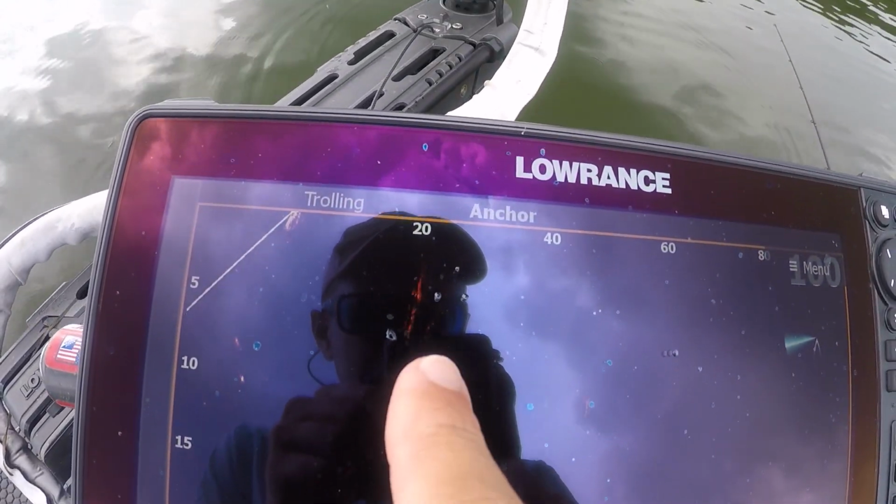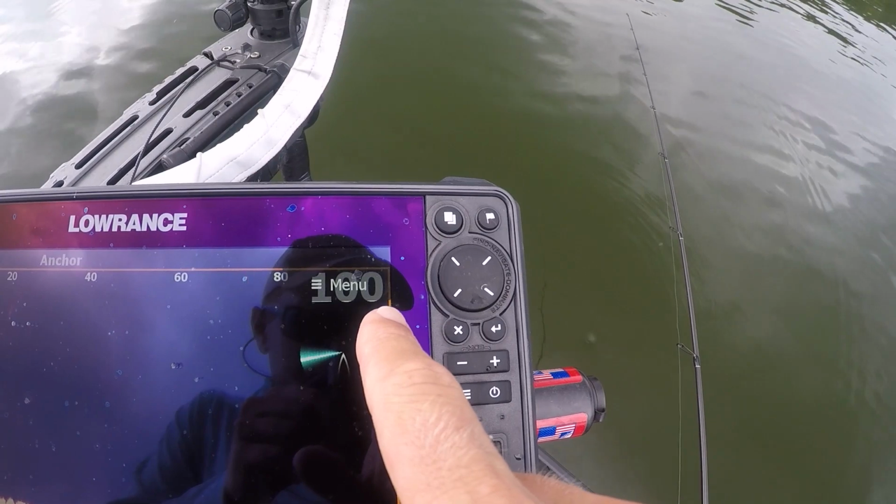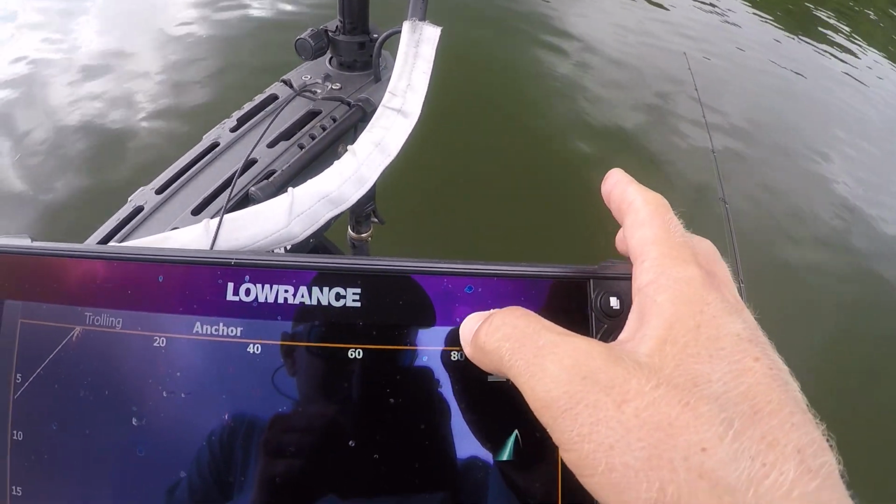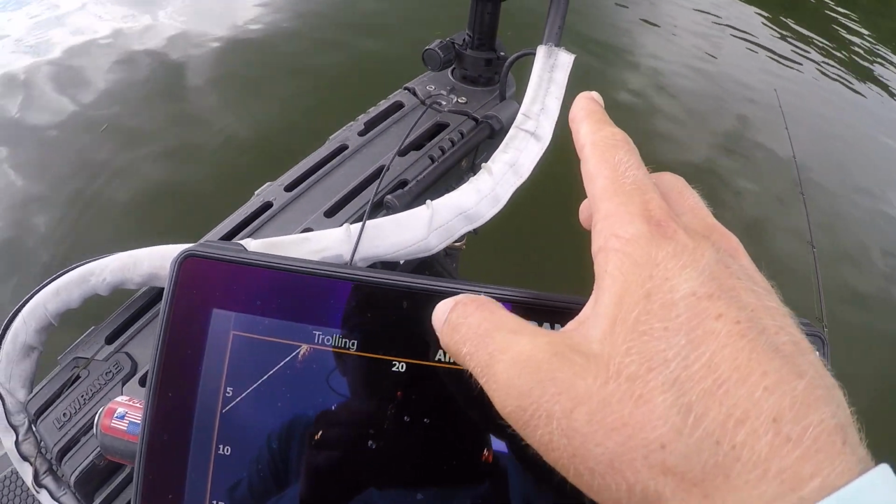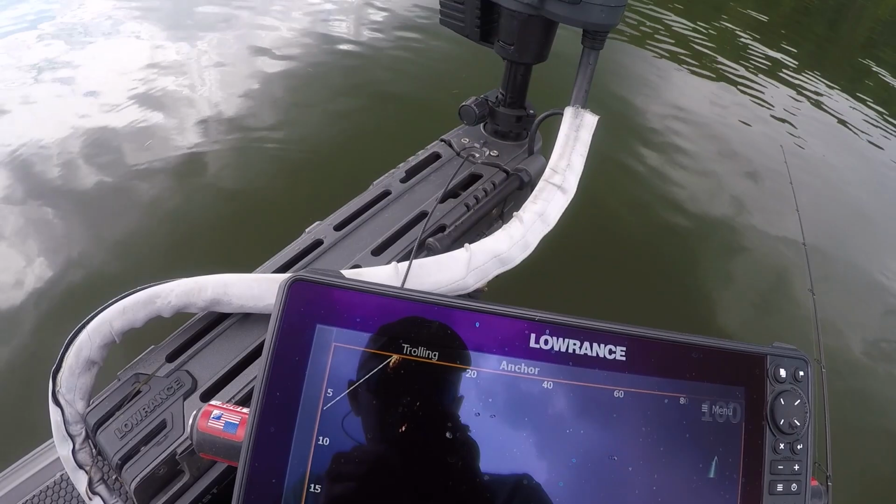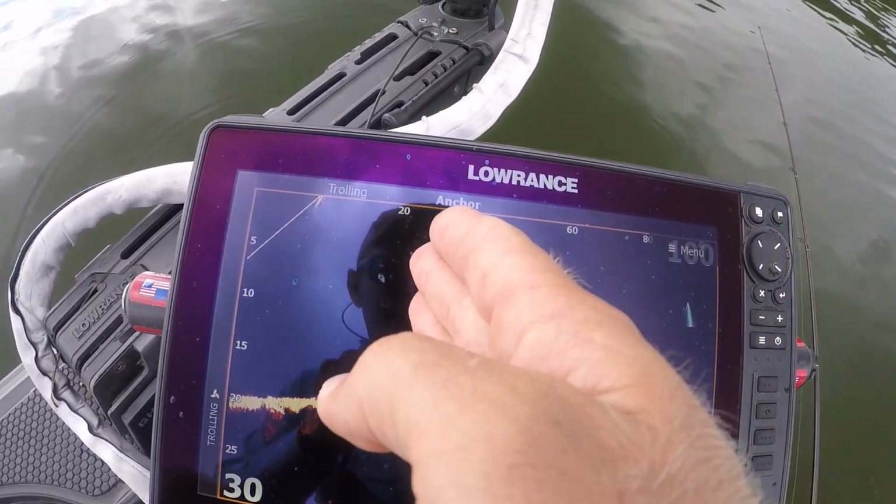So up here at the top of the screen, I've got it set right now to 100 feet on my active target. Underneath the menu button there, you can see it says 100 feet. And then there's your 80 foot, your 60 foot, your 40 foot, 20 foot, that's under the boat. So essentially you want to know these numbers. You want to understand what your setting is at, and how far away.